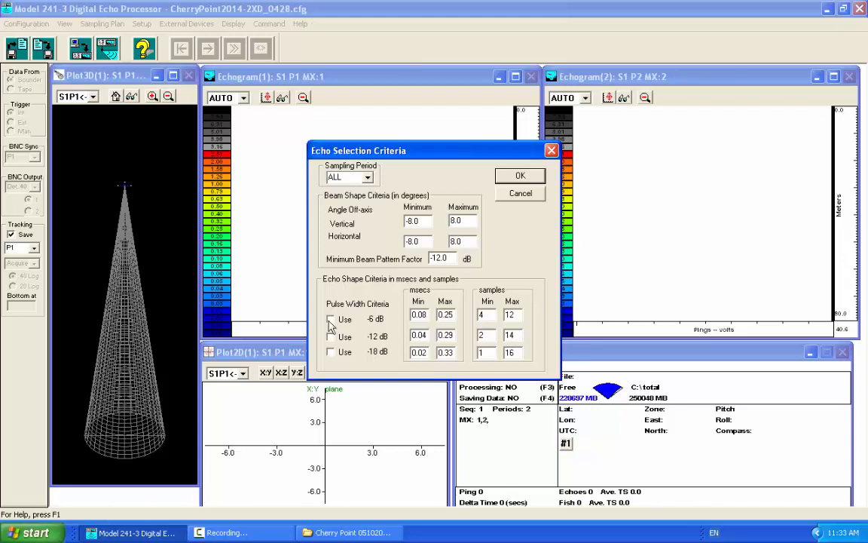But usually as a default, it's reasonable. The default boundaries, again, for chirp, our pulse width is actually 0.18 milliseconds, essentially 0.2. The default is to go plus or minus basically 50% within the closest digital sampling unit.